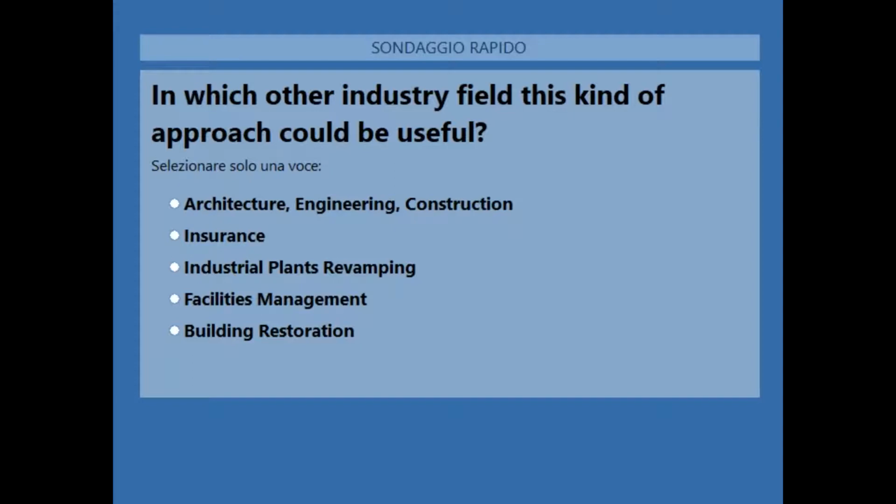If you guys can reply. Okay, we can give some time for you to read the questions and to reply. Thanks for the suggestion of someone of you who asked for the possibility to add also different kinds of multiple answer.